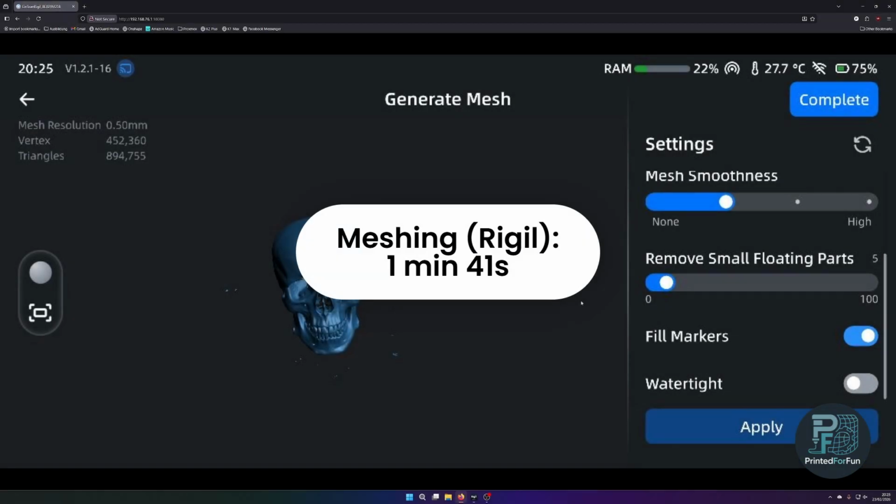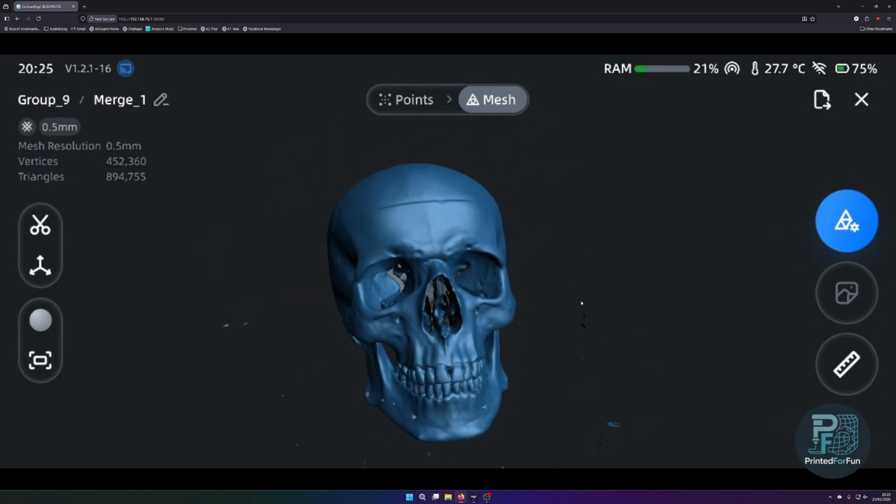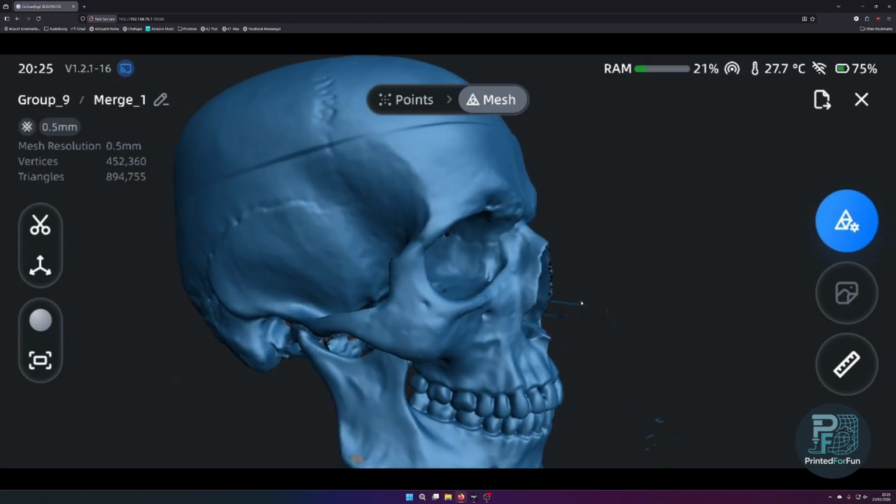So now the meshing is finished, and I can press complete, and let's have a look at the final mesh. It looks quite good.